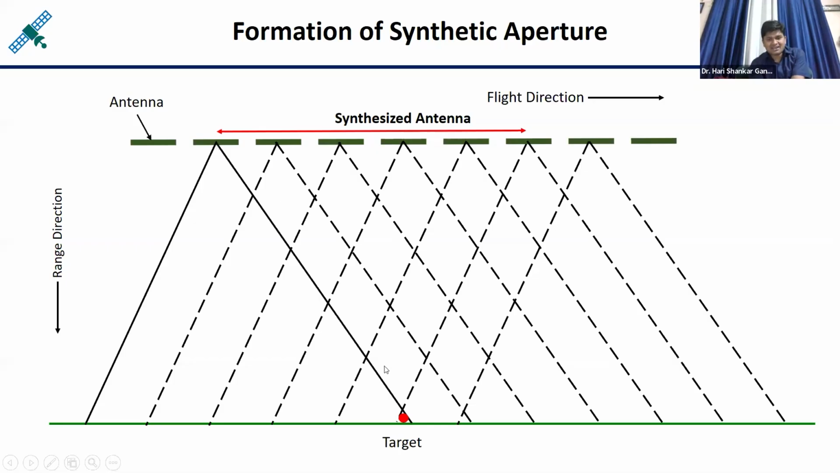And now just concentrate on this particular target, which is shown in red color. When the satellite has reached here, the coverage is from here to here. It means this target is still visible in the satellite image. And when the satellite is here, again the coverage is from here to here, and the target is visible in the image.